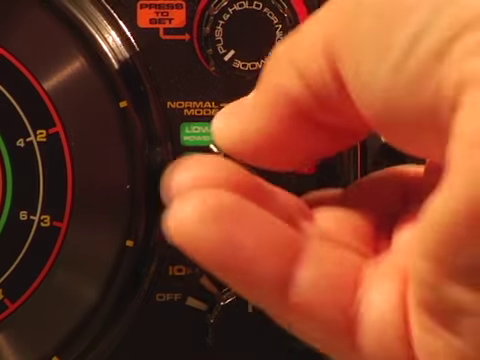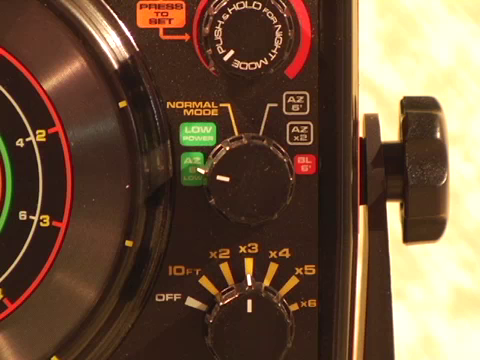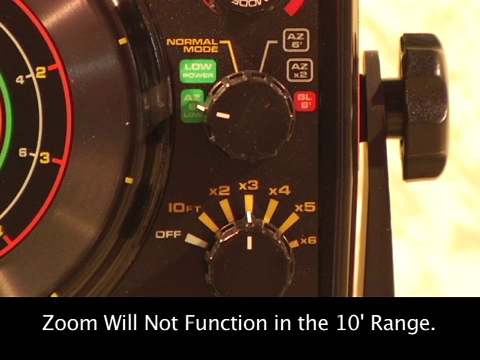The last setting on your mode knob is the AZ 6 foot low option, which allows you the option to fish in a low power setting and also use the AZ or Auto Zoom 6 foot feature. It should be noted that while you're in the 10-foot range, the auto zoom feature will not function. For the AZ option to work, you need to be in the 20-foot range or deeper.